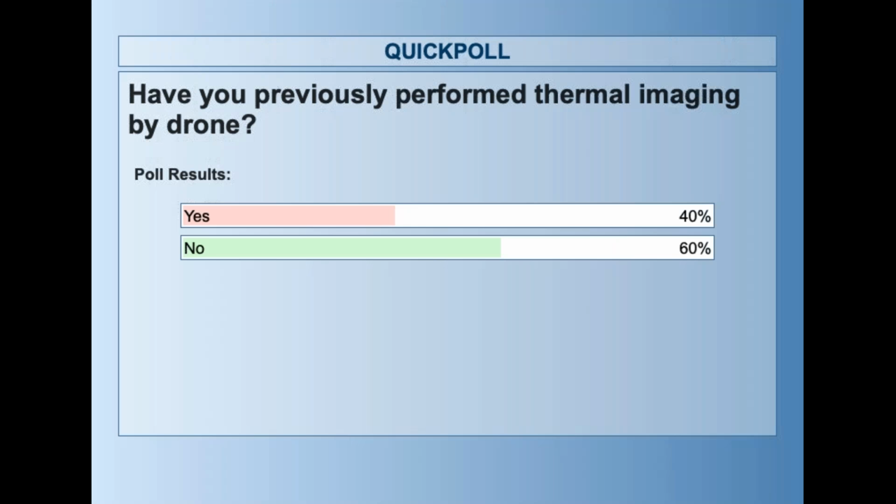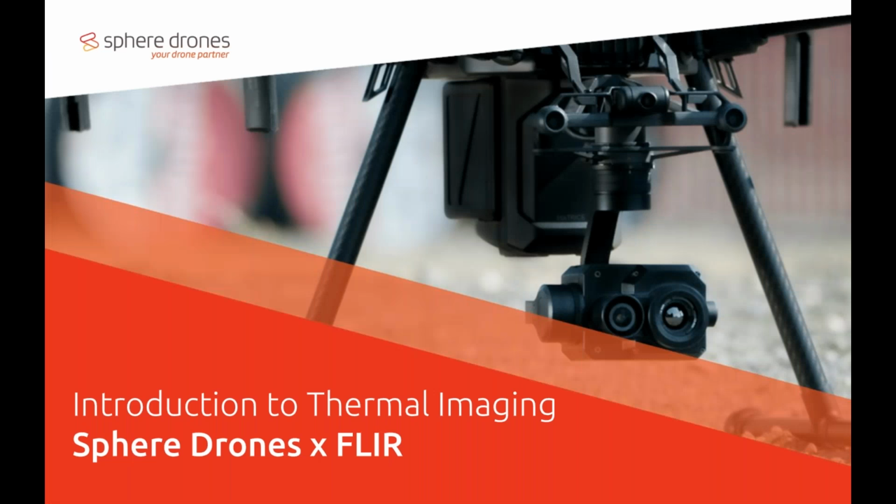Okay, excellent. And we can see it's about a 60-40 split there. So plenty of people who haven't yet and are hoping to learn more about it today, I'm sure. And also a number of you who have, and hopefully, like I said, we can teach you something new today. So I will now hand over control to Randall. Thank you. I don't have it yet. But he will share his slides with you all, and I'll leave you in his capable hands for the next little while. All right, let me see.